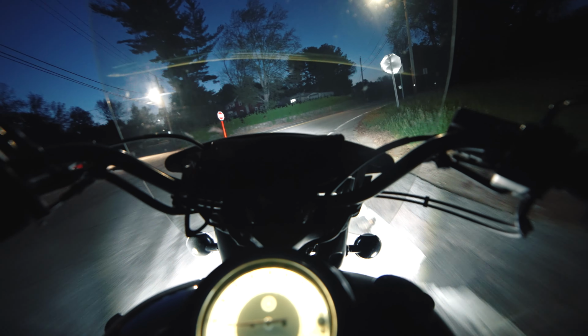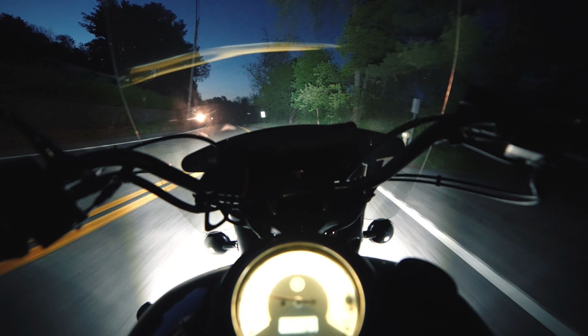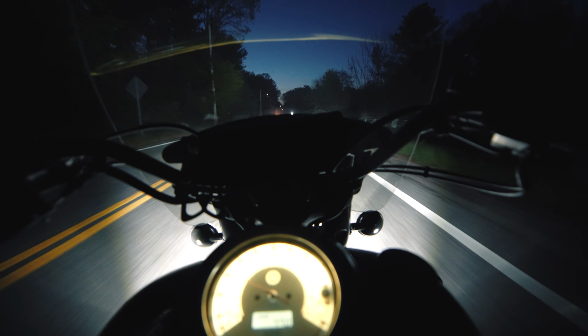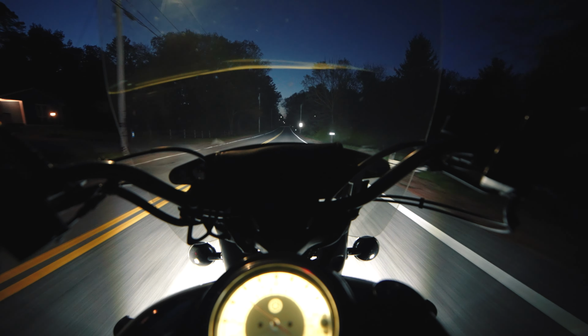Yeah, this is Route 96. I said 98 earlier. 96. It's an awesome road. It's really smooth here, and just a really calm ride. But we made it.